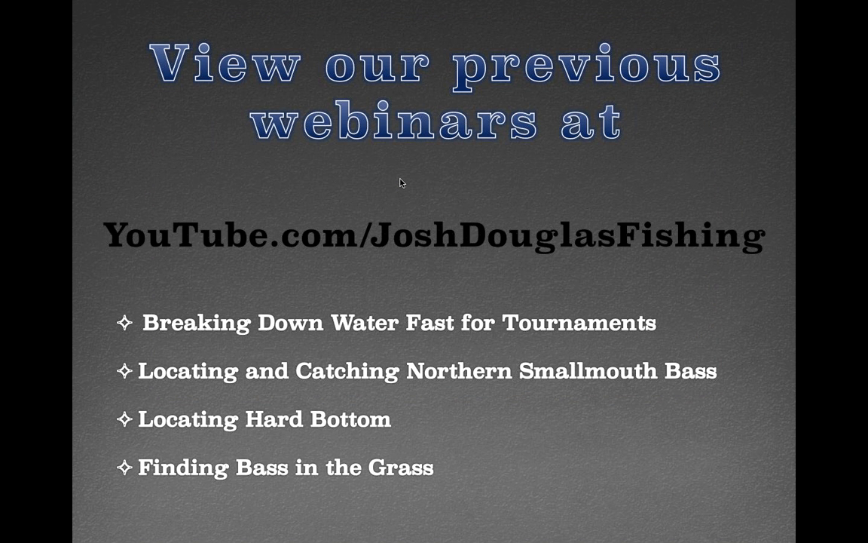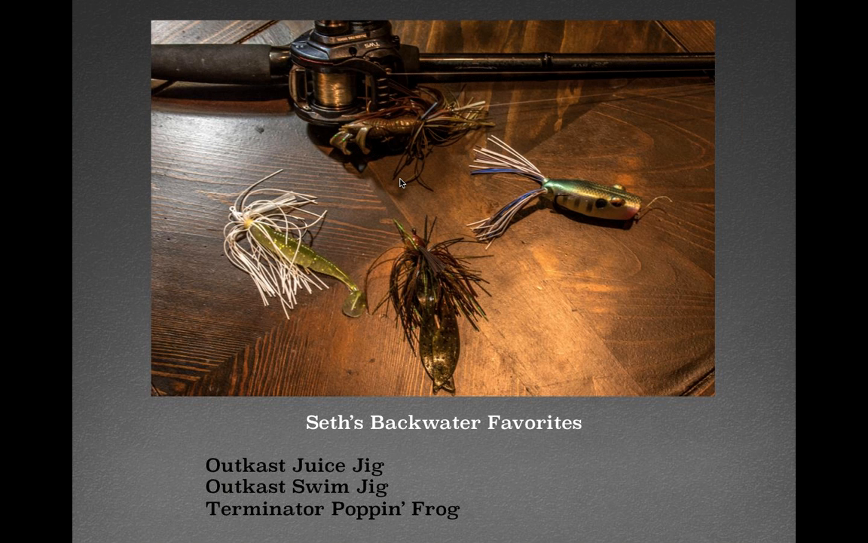And I've actually got the opportunity to throw this Terminator walking frog a little bit, hanging out with Feider here with the Rapala team, and that's a sweet frog all the way around. It walks so good. It's long. It's heavy. Realistic. It's a winner. And best yet, it's very flexible. It's fish. If they got it, you got them. That's just how it goes.